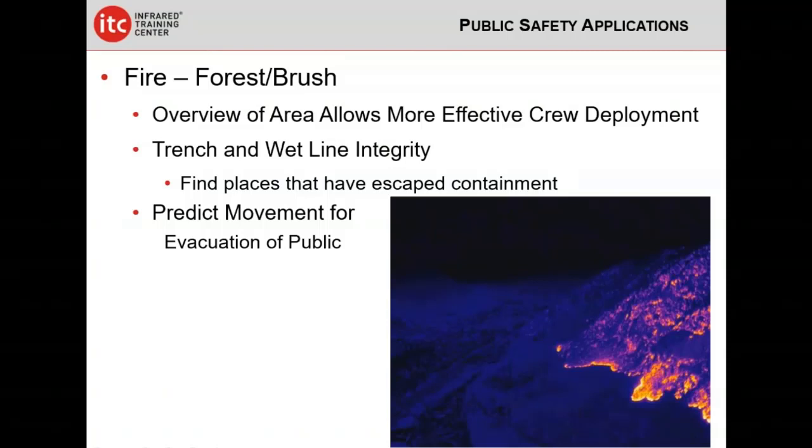So another thing to think about with firefighting is forest fires or brush fires. There are a lot of ways a thermally equipped drone can be useful here. One is giving the incident commander an overview of the area that allows them to not only keep track of where their personnel are, but to deploy their crews more effectively. It's also really good for trench and wetline integrity. You want to make sure your boundaries don't have gaps in them, so you can find places where the fire may have escaped containment.